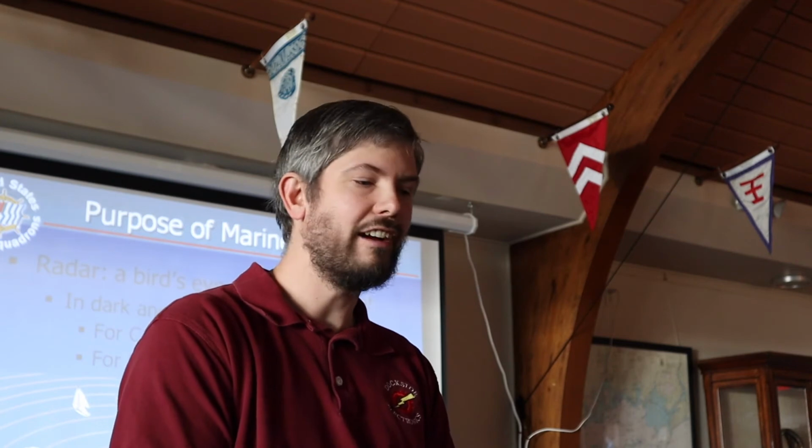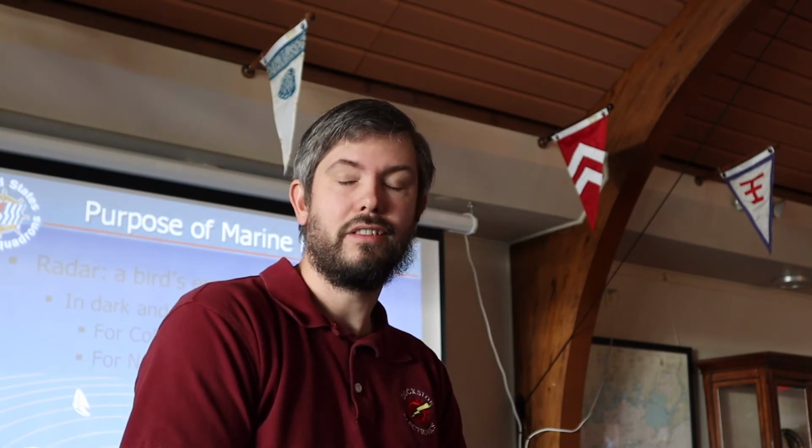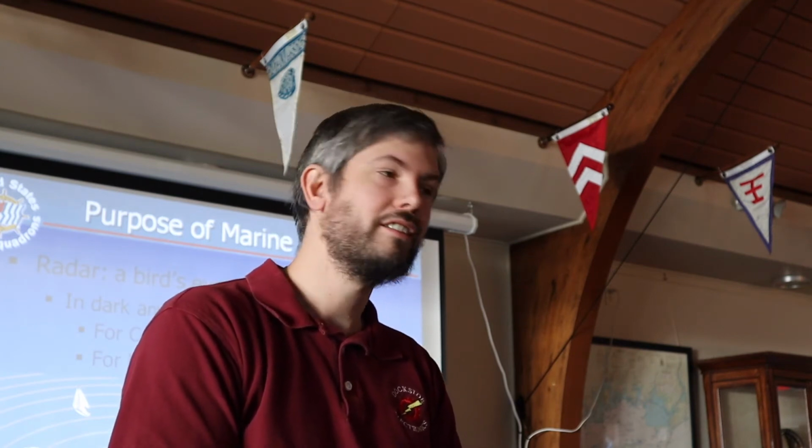So radar is a bird's eye view. It's like you're an aerial photograph. It's not like we're sitting here on the ground looking out. We're in an airplane above looking down. And the two things we can use this for are collision avoidance and navigation. Today, we no longer have LORAN, so radar is our only backup to navigation if there's a problem with GPS. There's no other system that can take the place of GPS except for radar on your boat today.